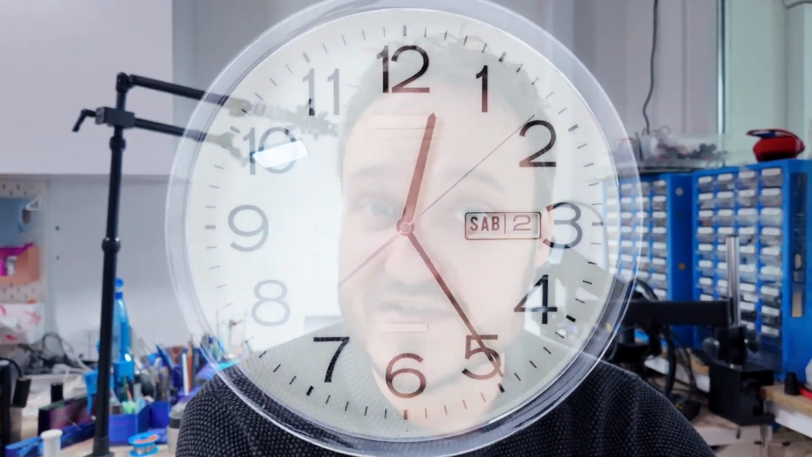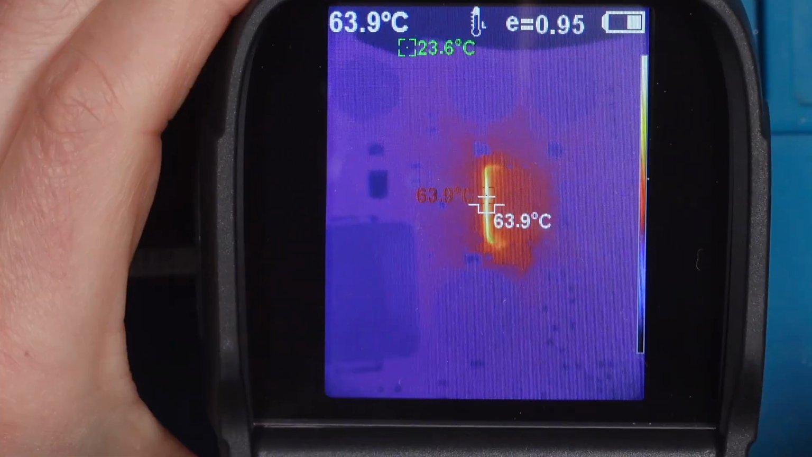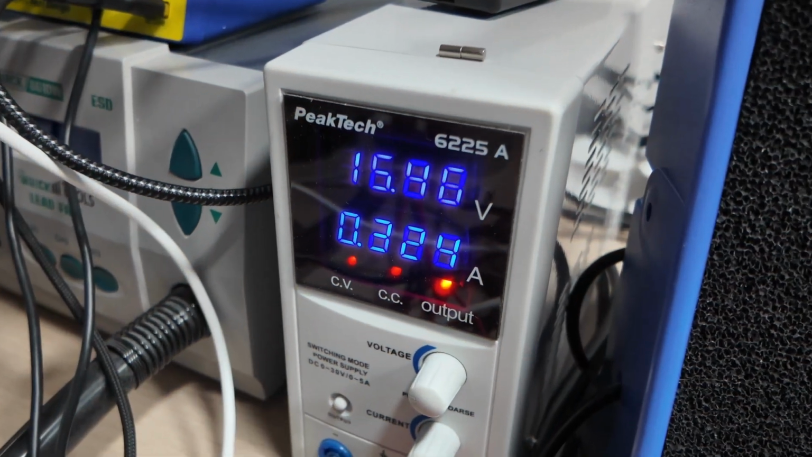I don't know about you, but finding faults can sometimes take me hours. But I just tested a new way to find them much faster and easier, which already helped me several times. In this video, I will show you exactly how this new method works and how you can use it for your tinkering. All you need is this.